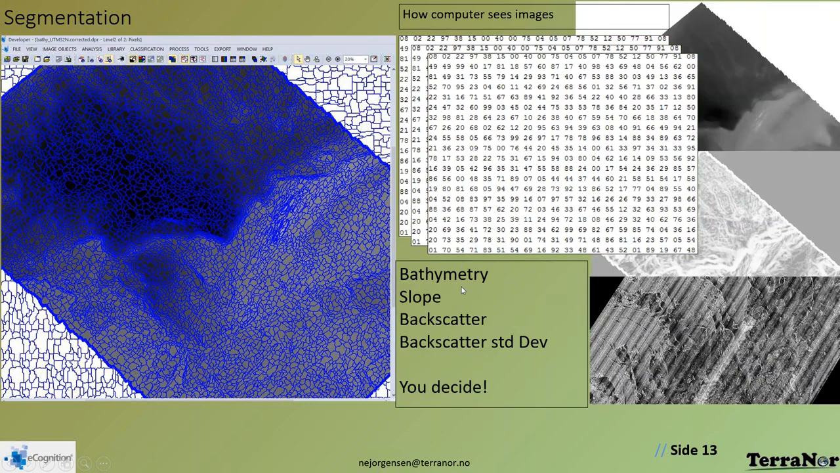And for this project, we used bathymetry, slope, backscatter standard deviation. But you decide, depending on the terrain you're working, what sort of things you want to look at, what sort of layers you want to put in. Maybe you only want to use backscatter or backscatter standard deviation for your polygons, if that's the way you want to work. You decide. So our model, you just pick the layers you want to do for the processing.